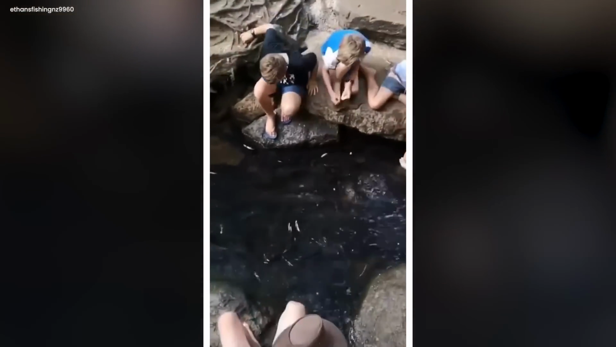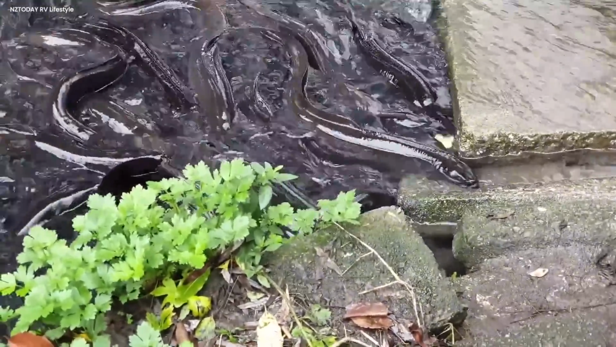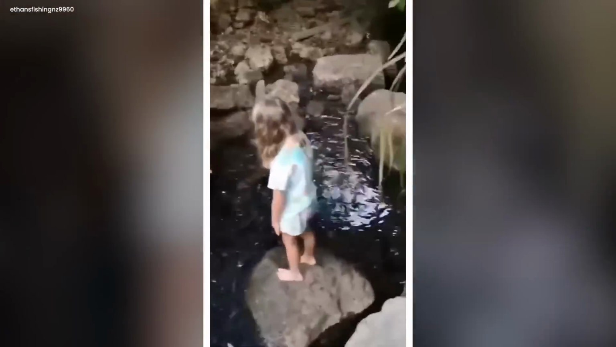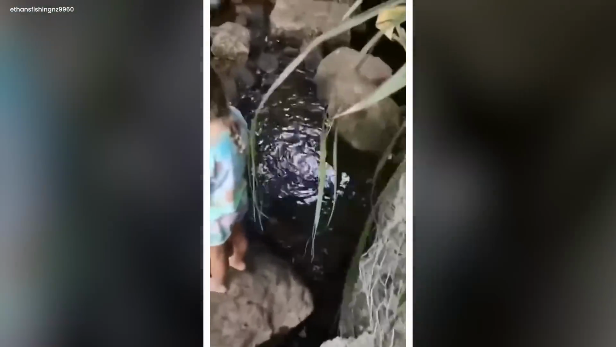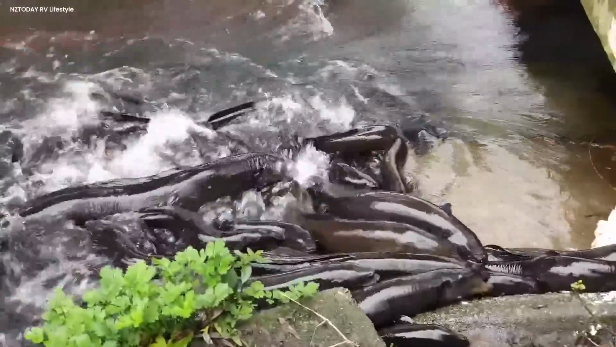With big smiles on their faces, they took turns throwing the bread into the water. Splash! The eels hurried over to grab the floating treats, their smooth bodies wiggling with excitement. It was kind of like a dance between the bread and the eels, happening right there in the water. The kids were having so much fun, their laughter echoing around the lake. Some bits disappeared super fast, eaten up by the hungry eels.